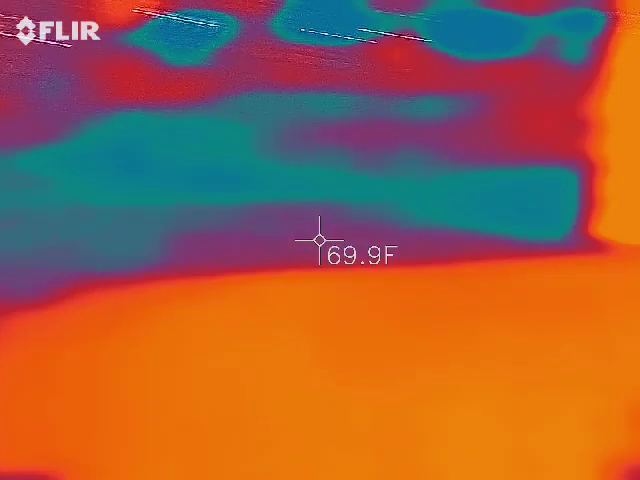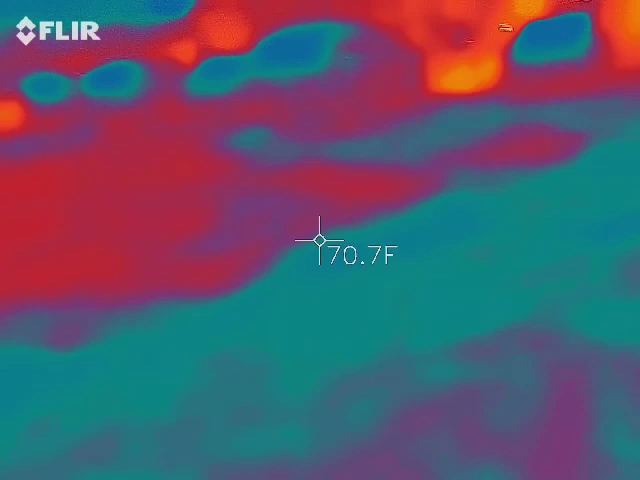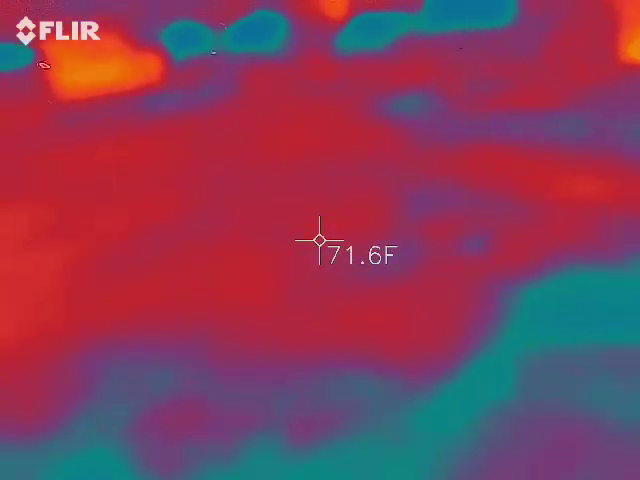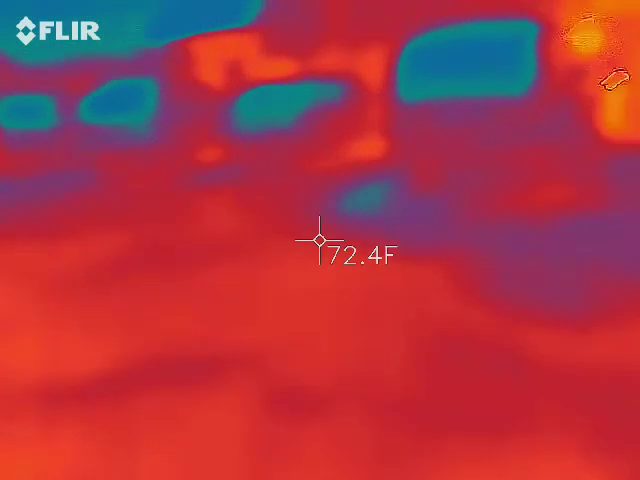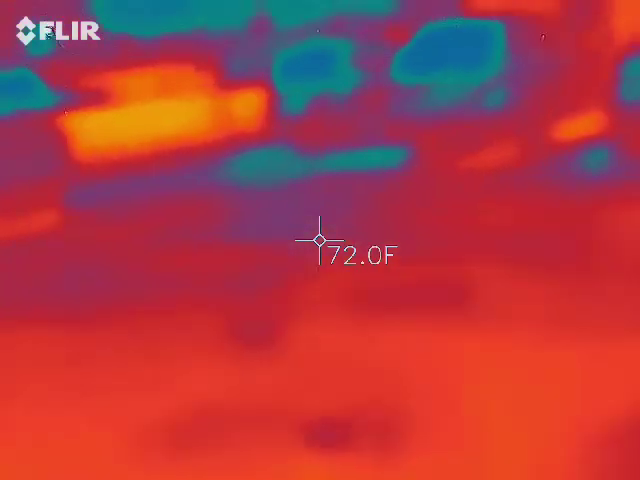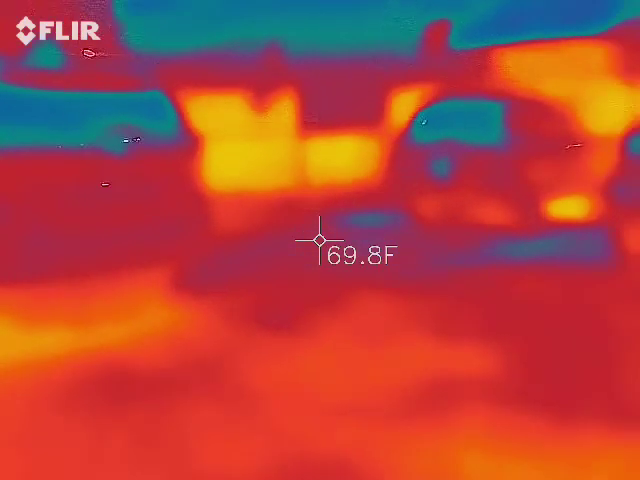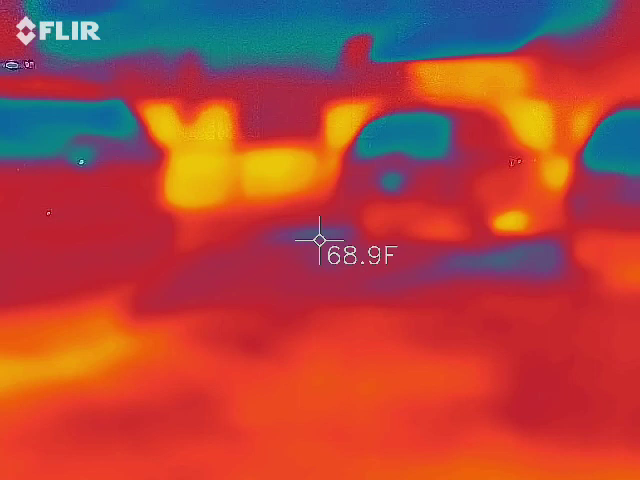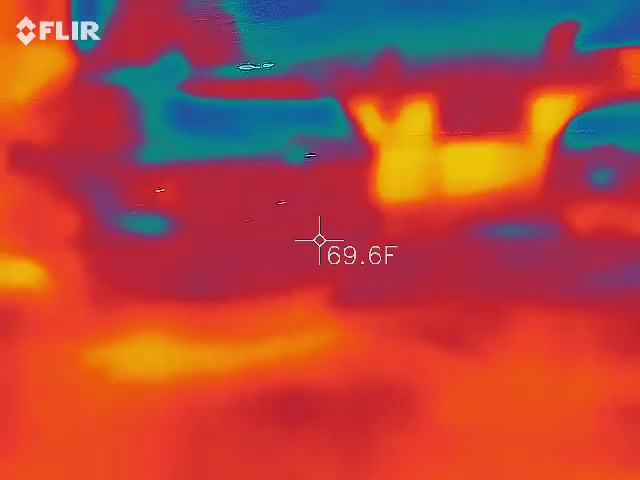Which we did, and that's where we had a lot of the red and all of that, all in that quarter. And it was all crazy over here.